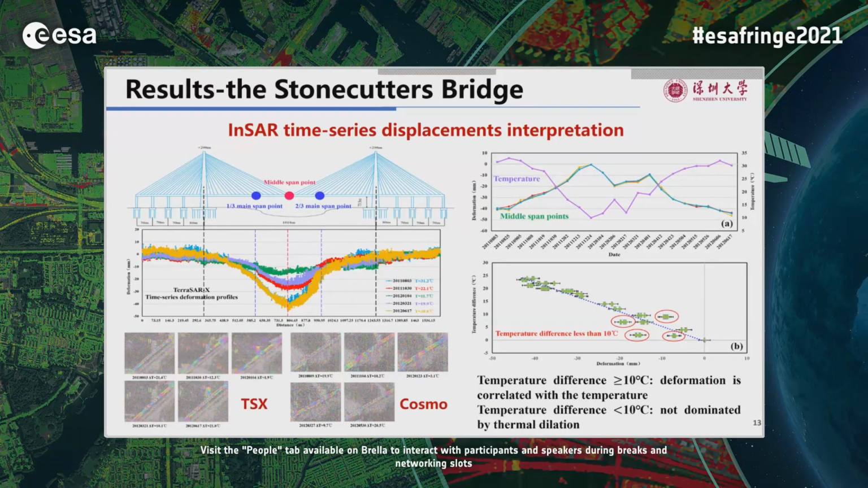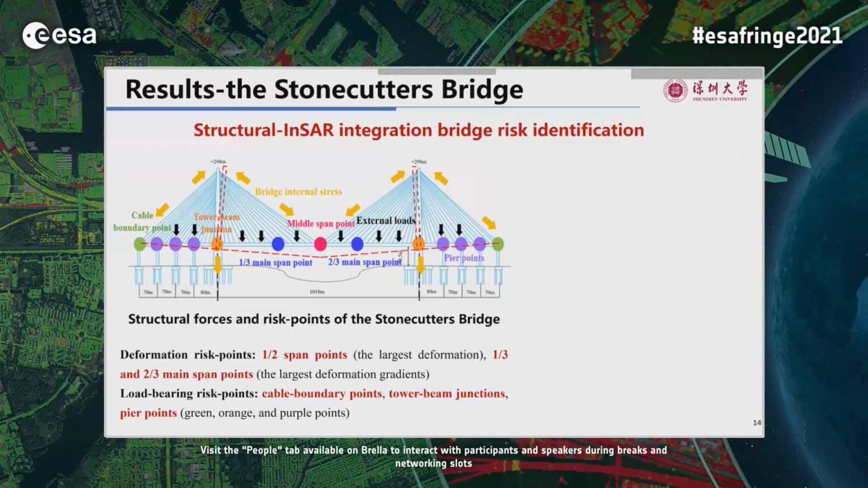It is because when the temperature difference is less than 10 degrees centigrade, the thermal dilation is small and may be equivalent to the vibration deformation caused by environmental factors. This will cause a decrease of the linear correlation between the temperature and the time series displacement.